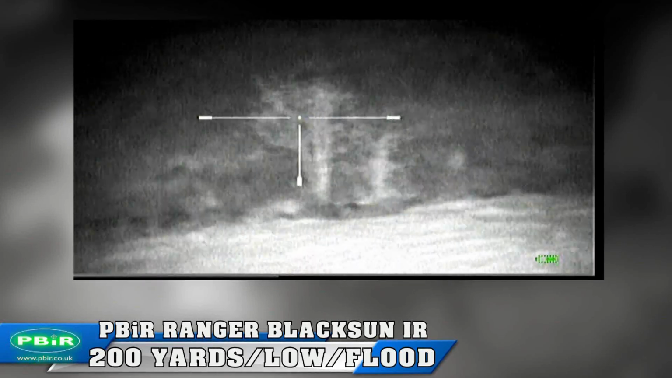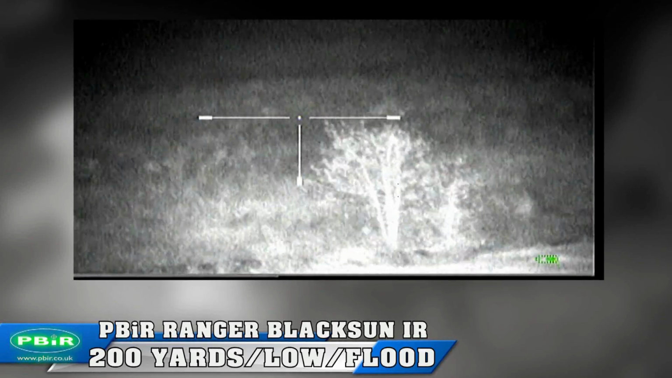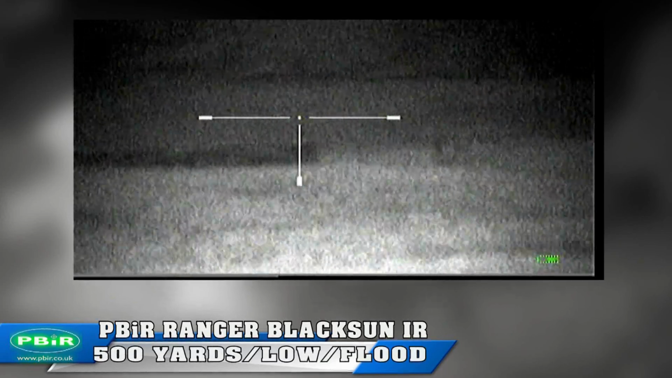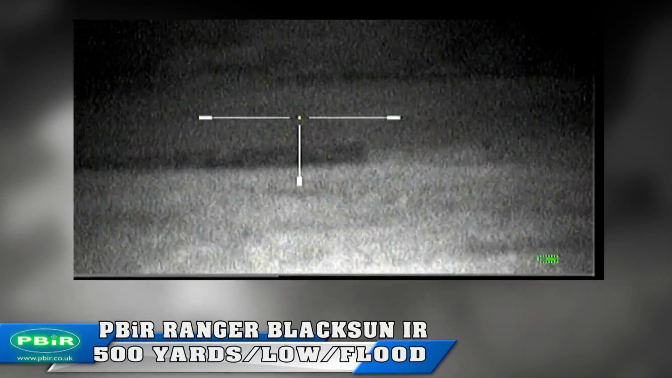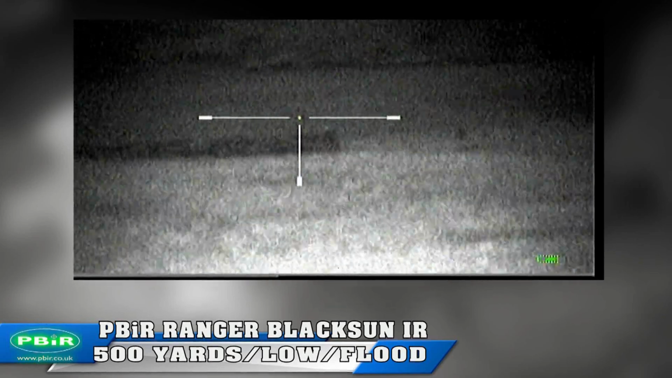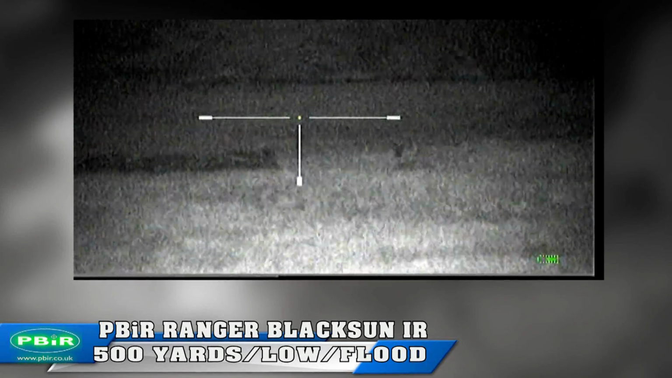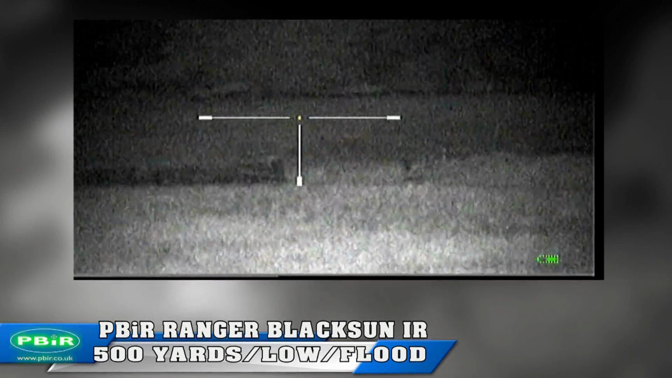Moving out to 500 yards, still low setting and flood, very impressive. I'm slightly elevated from my position, but still impressive at the gate posts. You can see the edge of the IR light just past the gate post as it drops off.